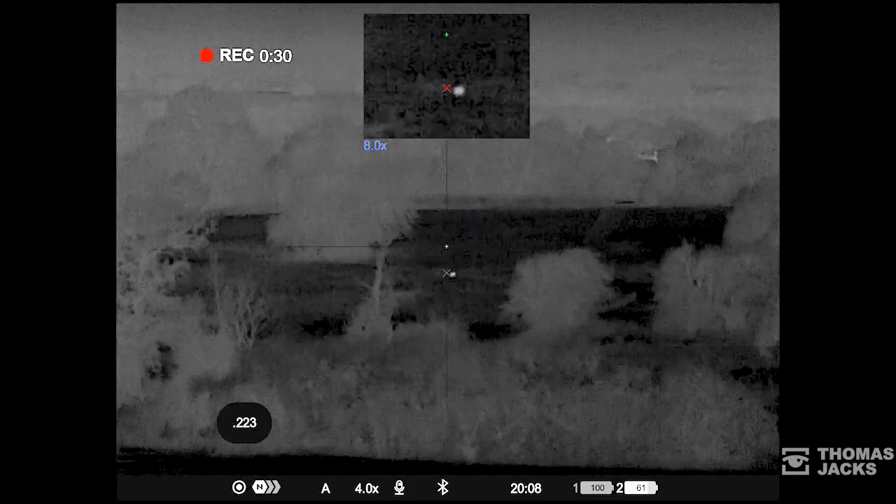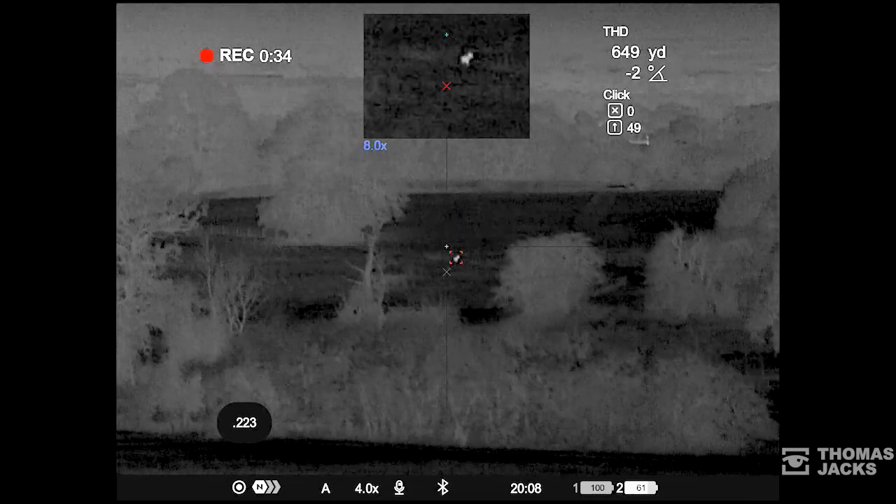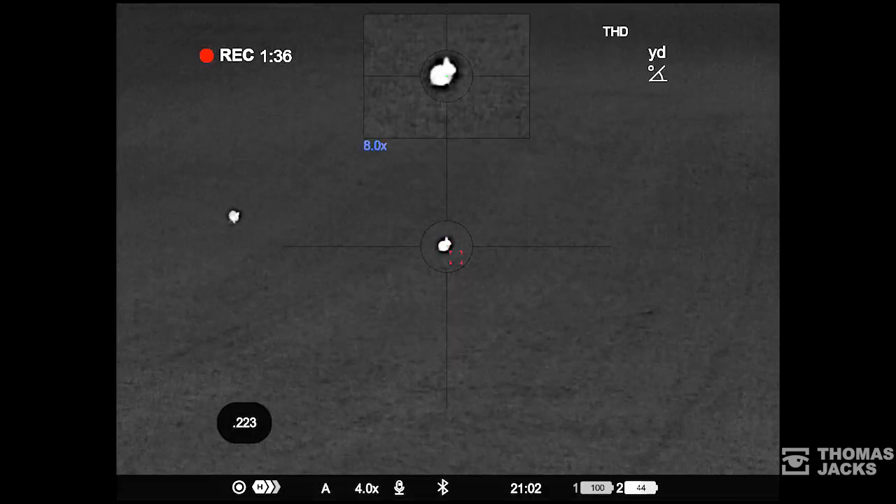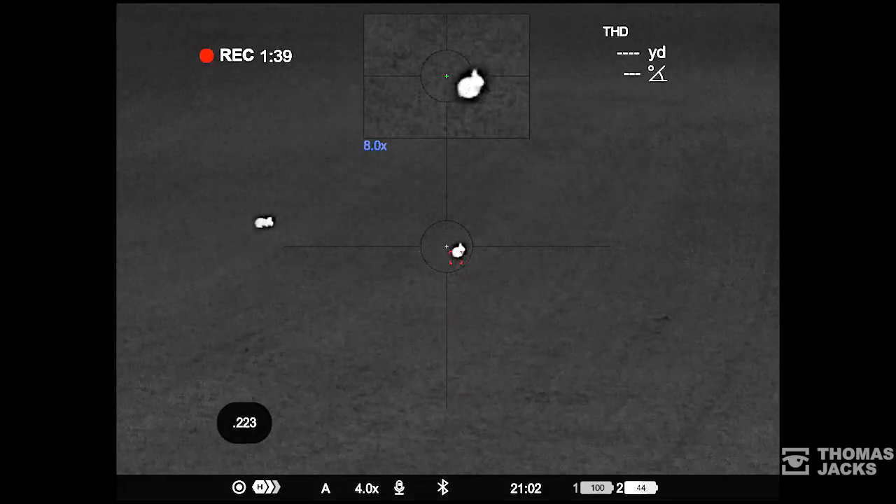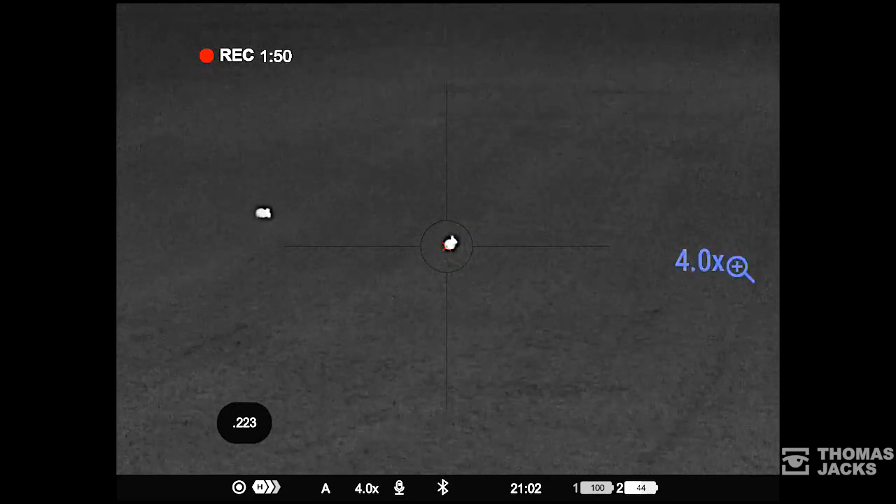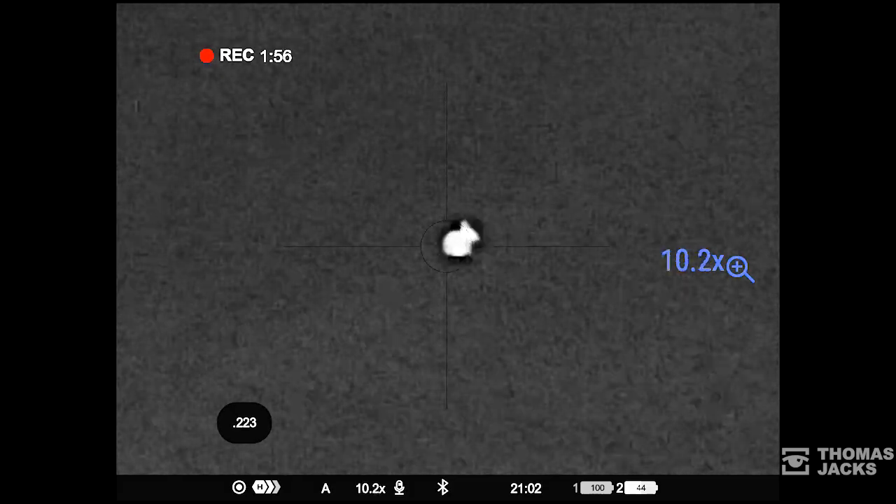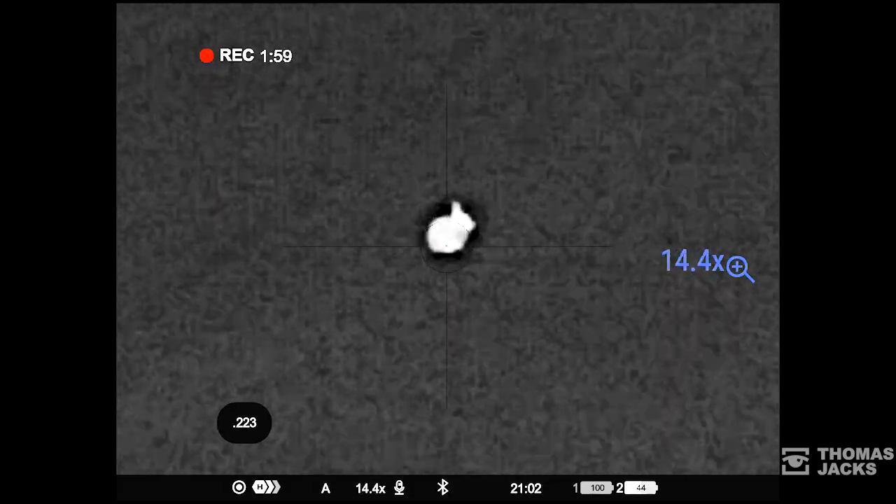The red cross, that's the point of aim, automatically shifted for 649 yards. Now at 104 yards. The 4x native mag brings the target closer, but you can digitally zoom the whole screen in steps or increments to be really sure of your shot.